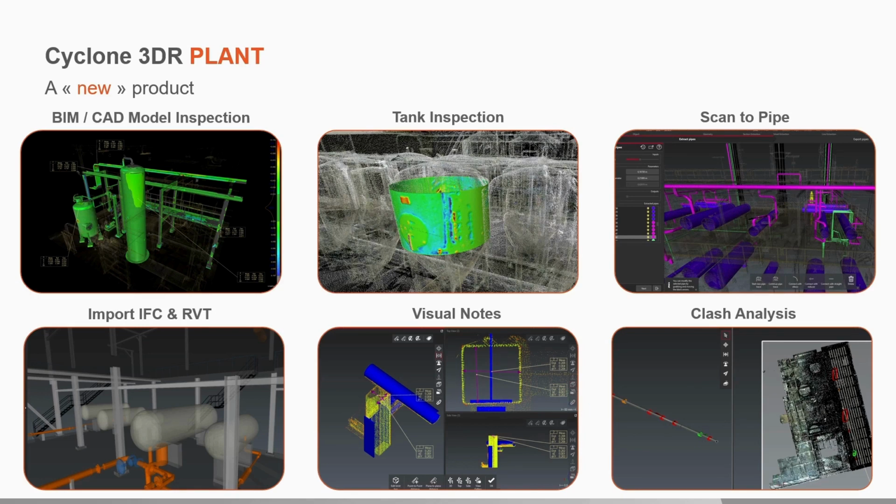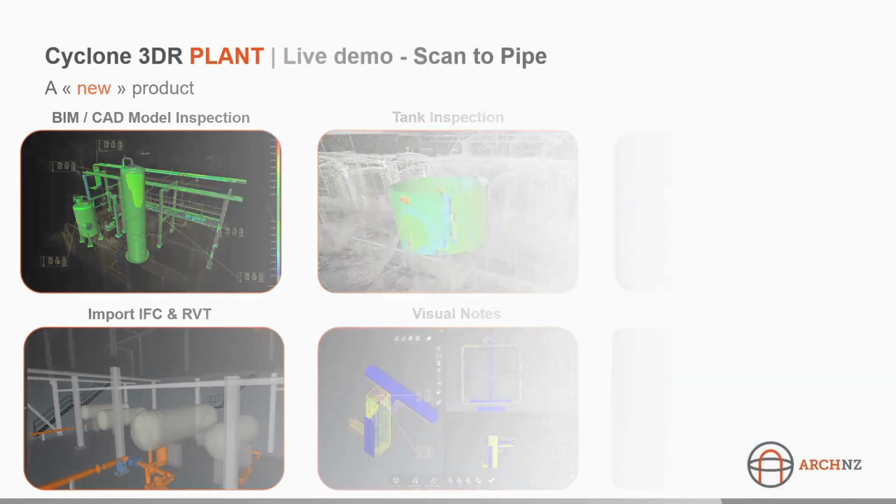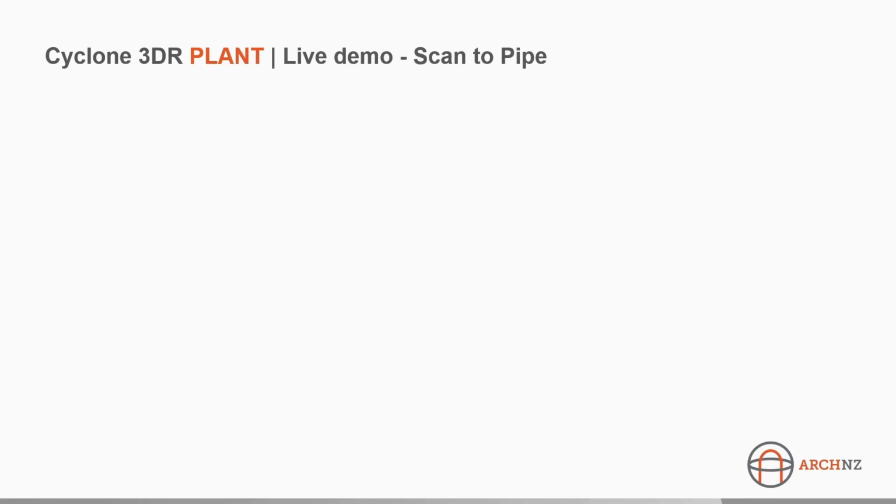So most excitingly is the new scanned pipe feature, which is brand new in the 2024 release. And in the same edition, you also have the BIM CAD model inspection tools, the ability to import those BIM files in IFC and Revit, and the ability to do visual notes, measurements, and clash detection. So today I'm going to focus on the scanned pipe workflow as it's brand new.